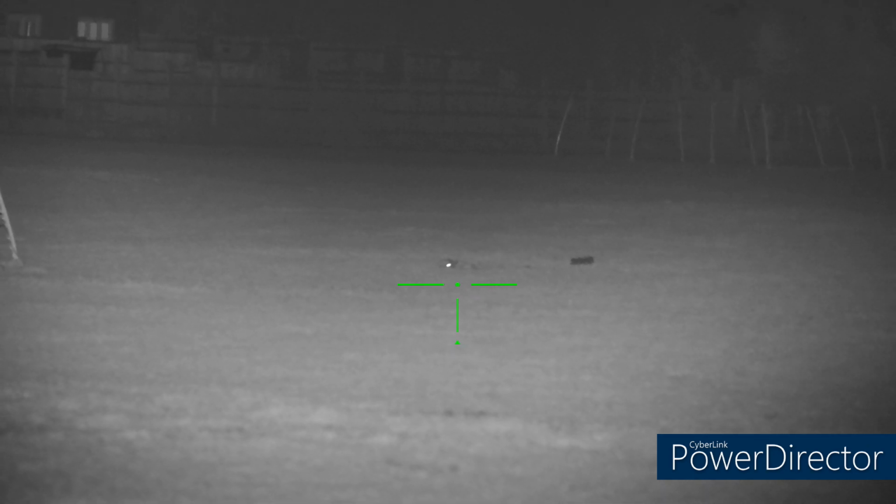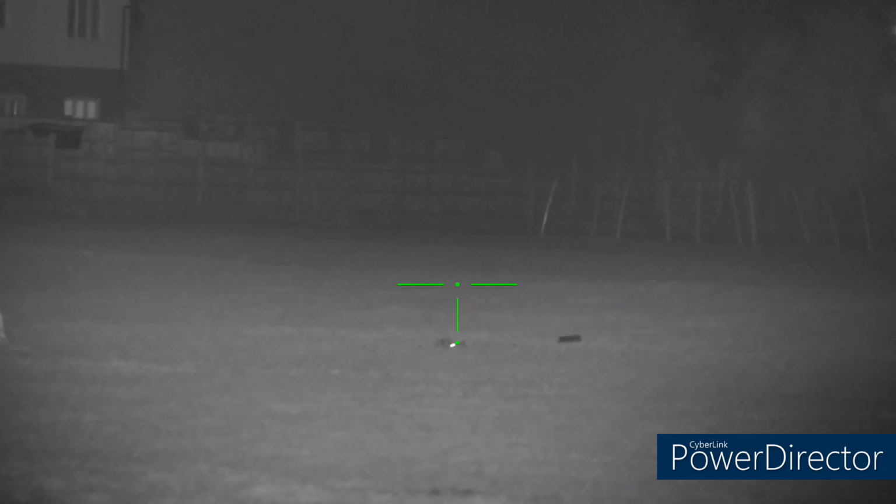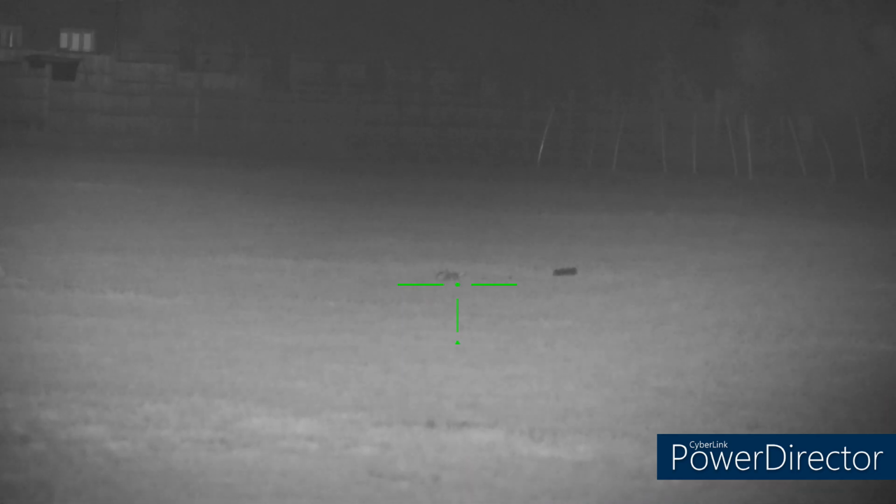Another nice clean shot. Initially this guy started running off into the field. Managed to track him. Found him again. Probably took the shot at, I don't know, maybe 70-80 yards. Another nice clean shot. Obviously gone straight down again. Nice clean humane kill. Can't really complain with that.